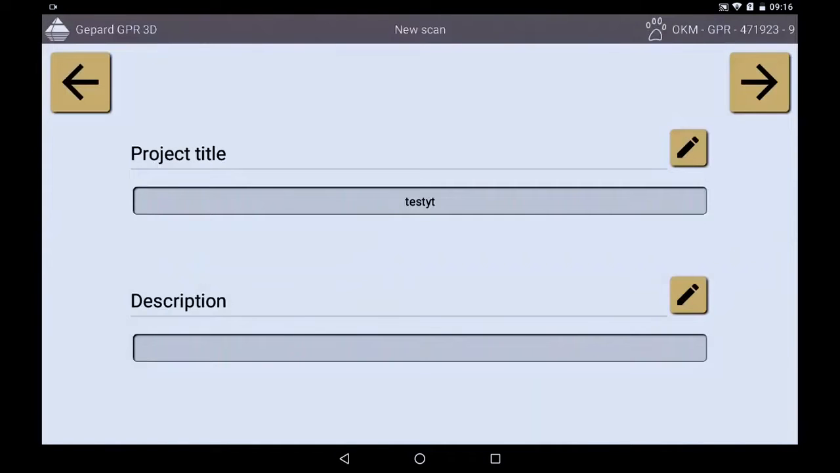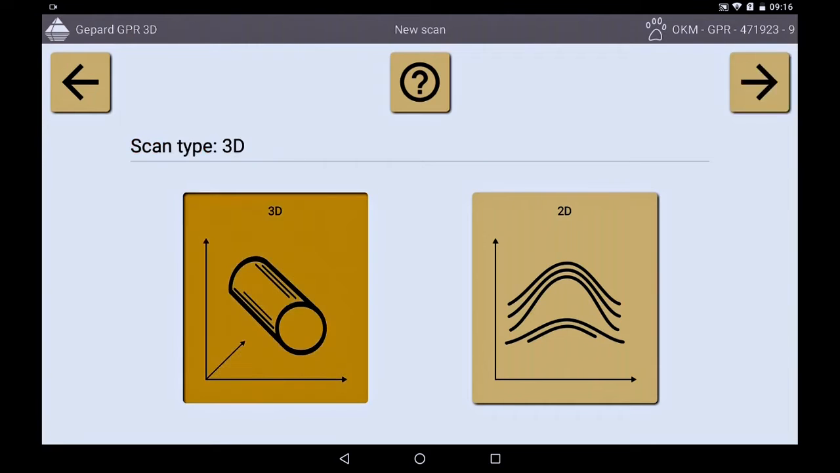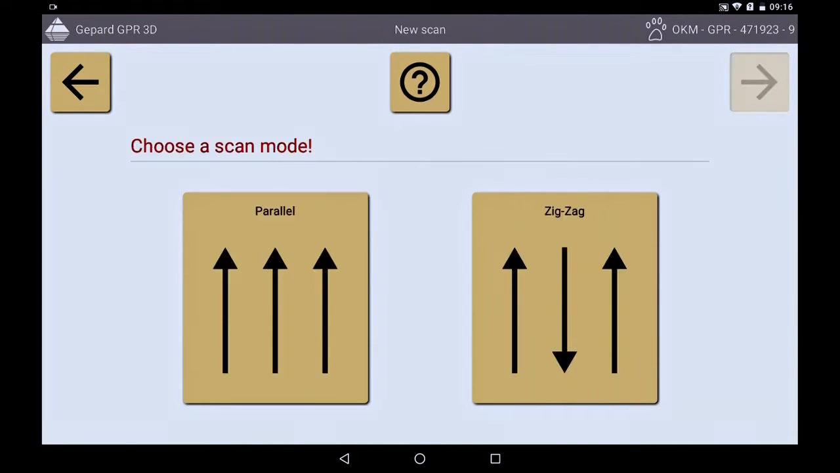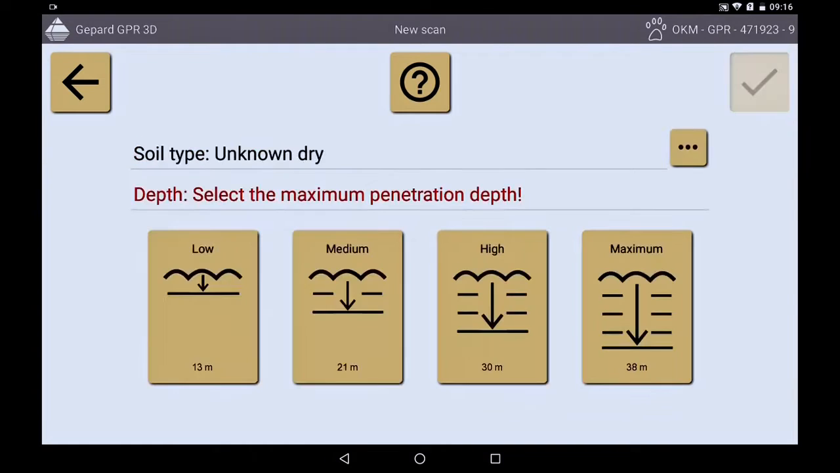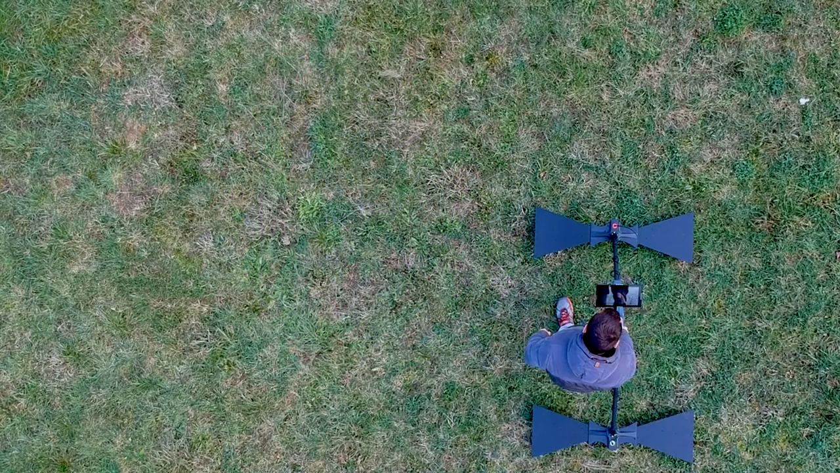Now the scan method is chosen. In this case, the 3D scan. Then the scan mode. Now choose between Zig-Zag or parallel mode. And then determine the penetration depth. Here, low profile. Start measuring in the lower right corner. In the parallel mode you set the first line and start the next track parallel to each other.